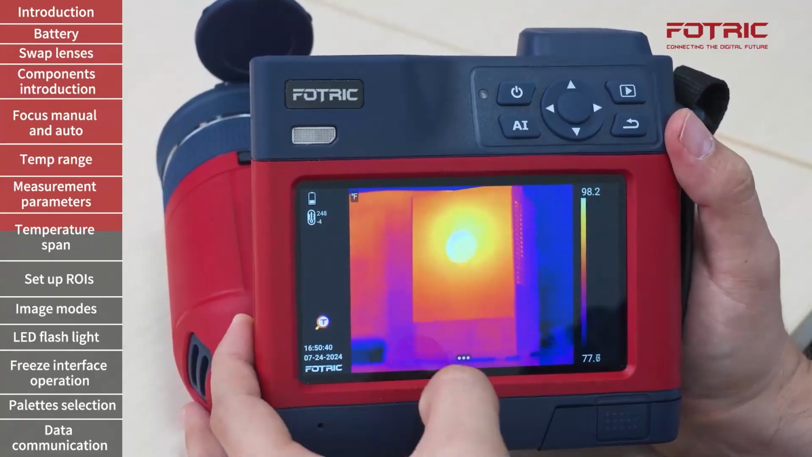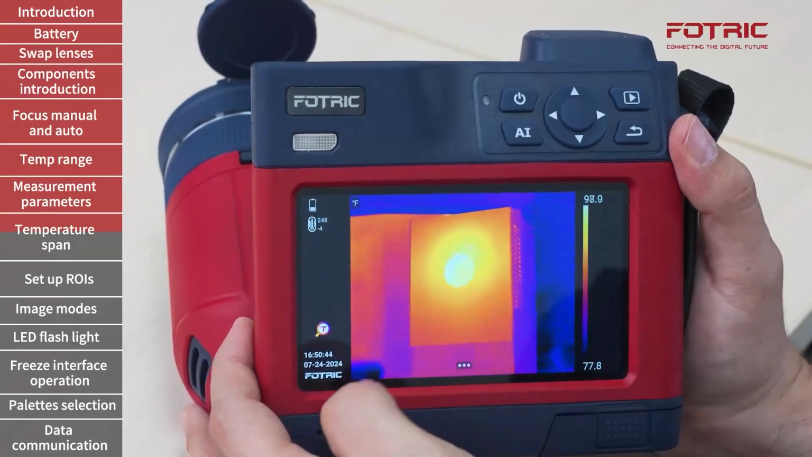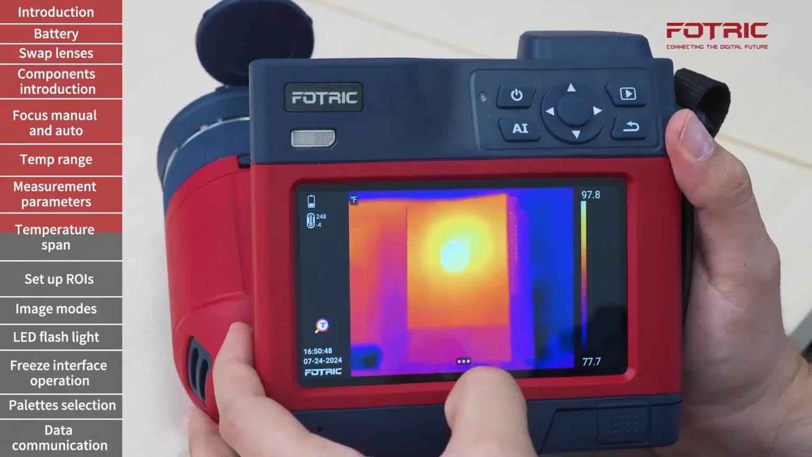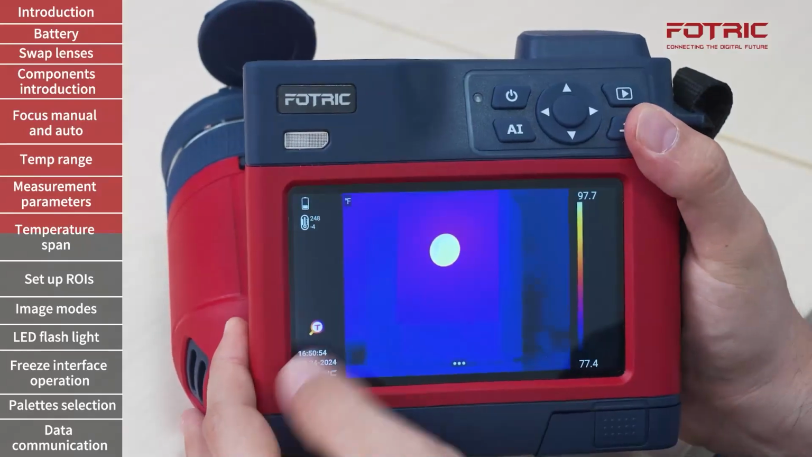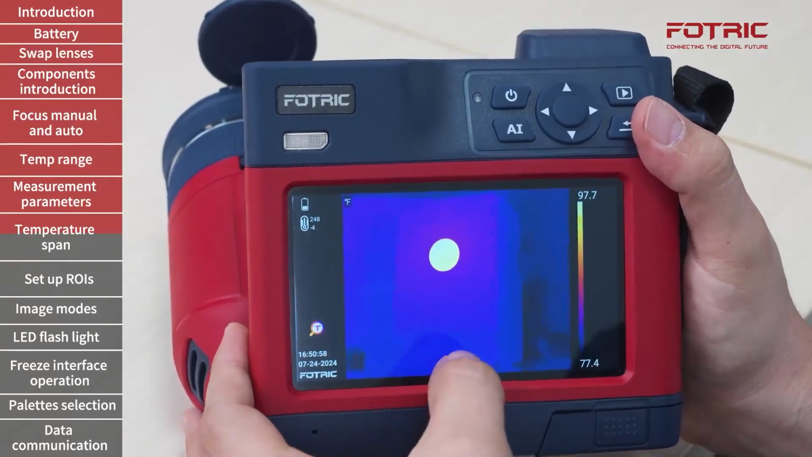You can see how now TWB is activated, and I can see the temperature distribution around the hole and also some details on the side. Once again, if I go back, you will see that pretty much all the focus is only on the hot area.